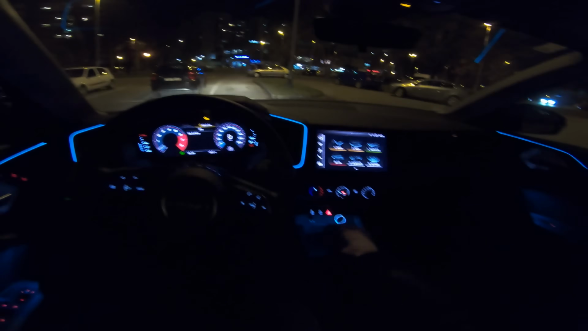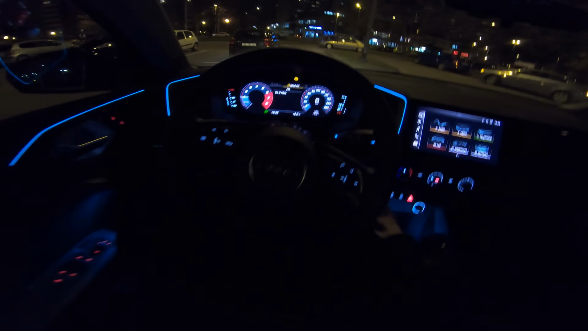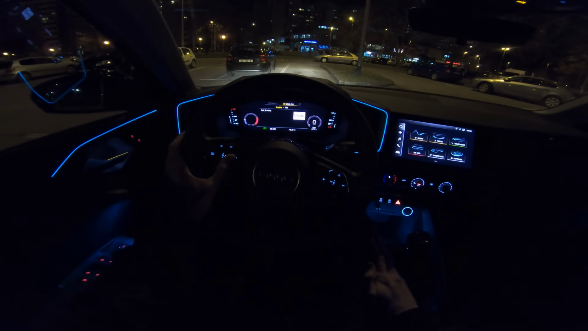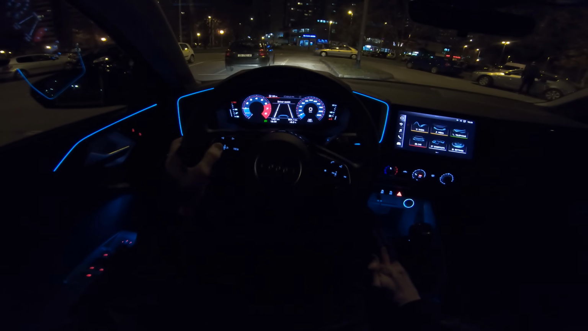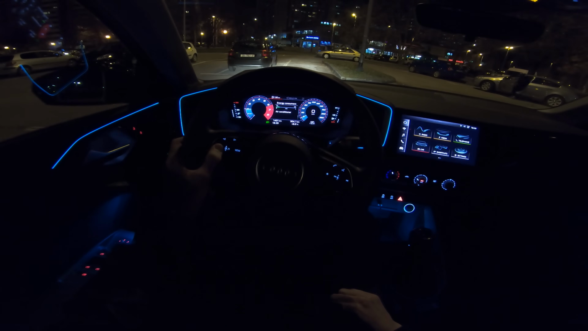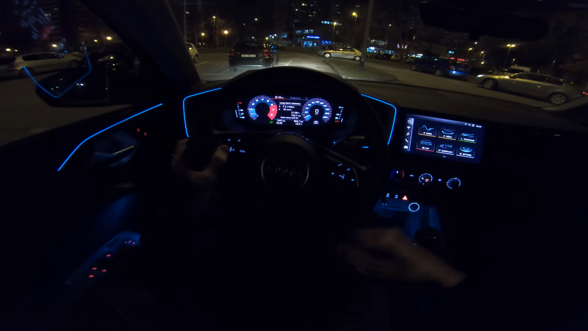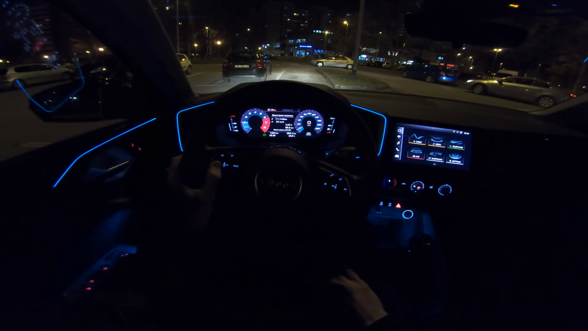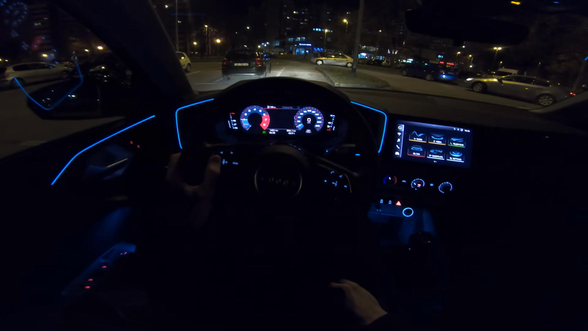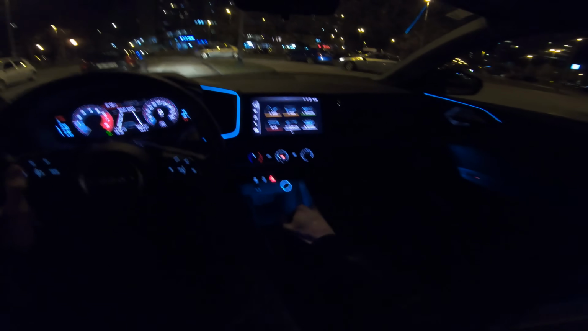Let's just start the car. I mean, the car is, no, it's not on. And over here you can change the view. You can have here driver's assist, energy consumption. Long term, if you're driving slow, you can get 6 liters out of this car. I've been testing it, so I got around 7. I'm just gonna leave it at this, and this is where the driving begins.